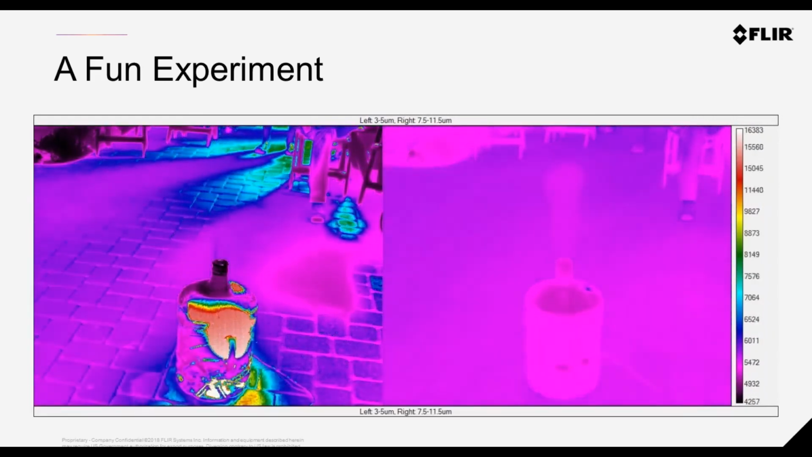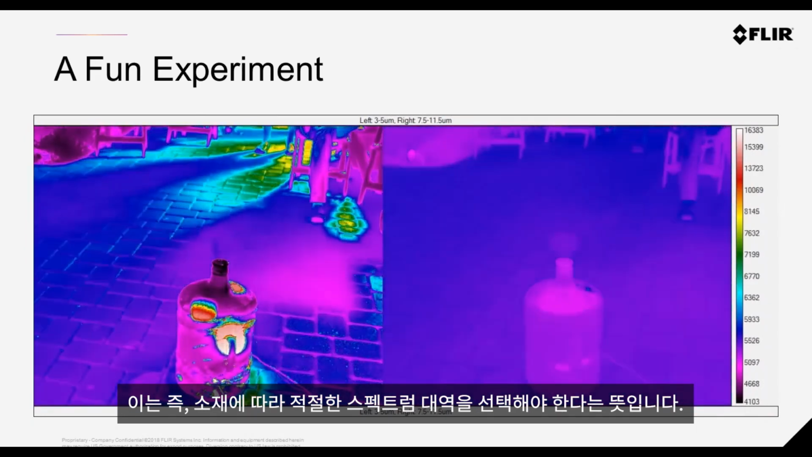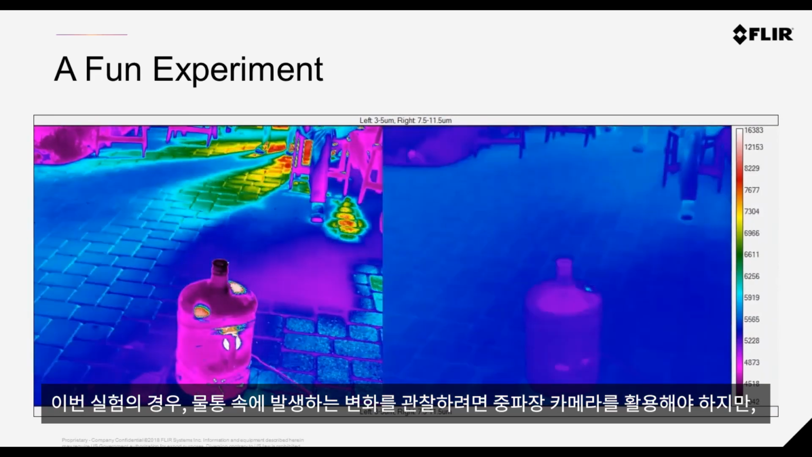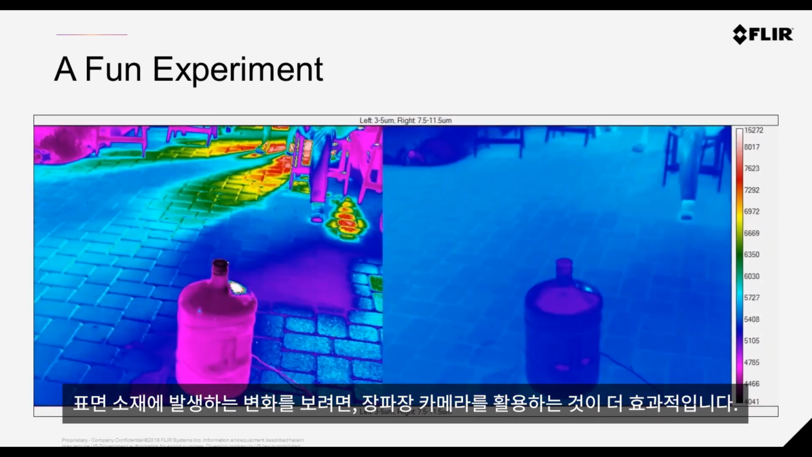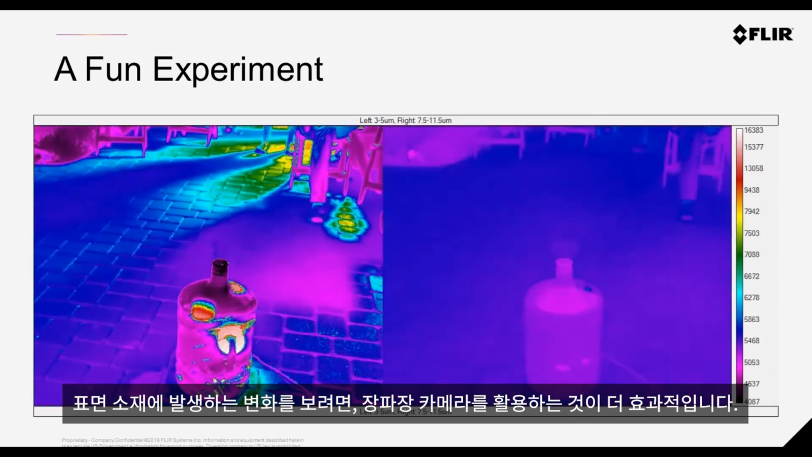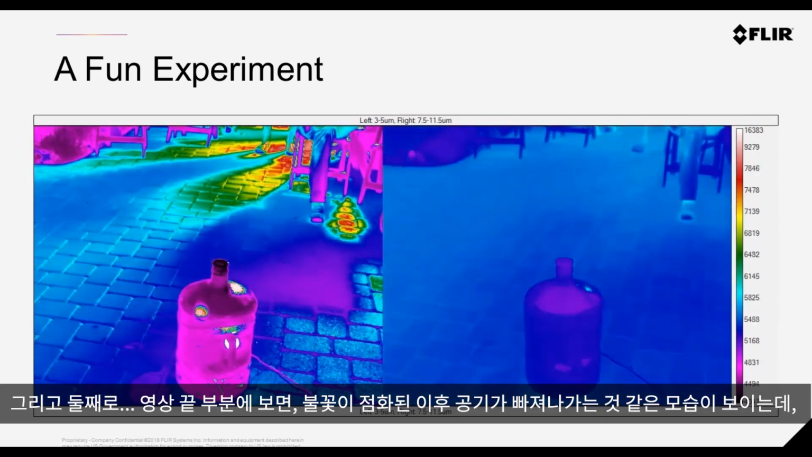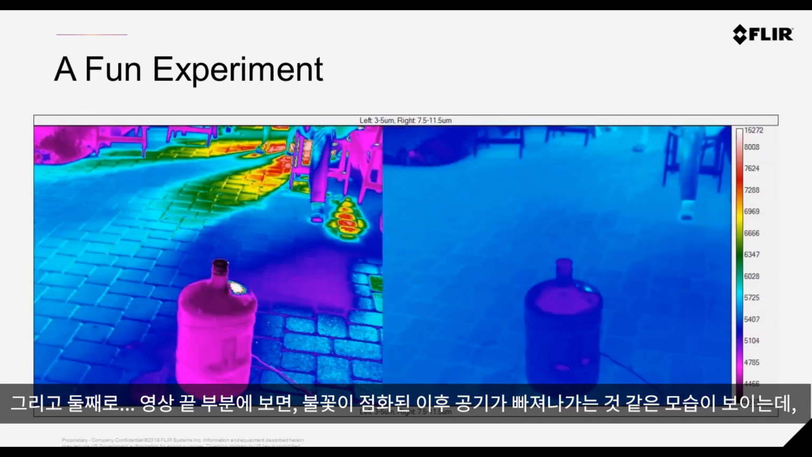So depending on the material, you may choose a spectral band that might be relevant. If you wanted to see through the material, you may look to the midwave. If you wanted to measure more the surface of the material, you could choose the long wave sensor. And secondly, towards the end there's a small puff of air after the ignition.